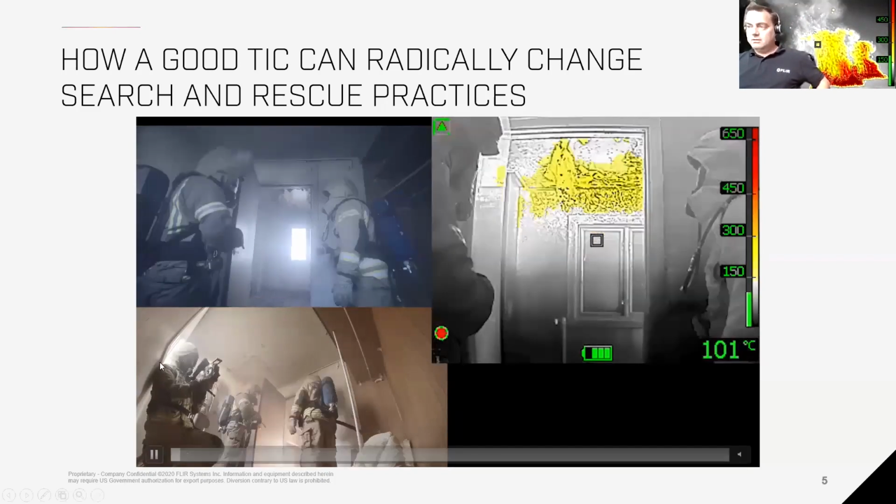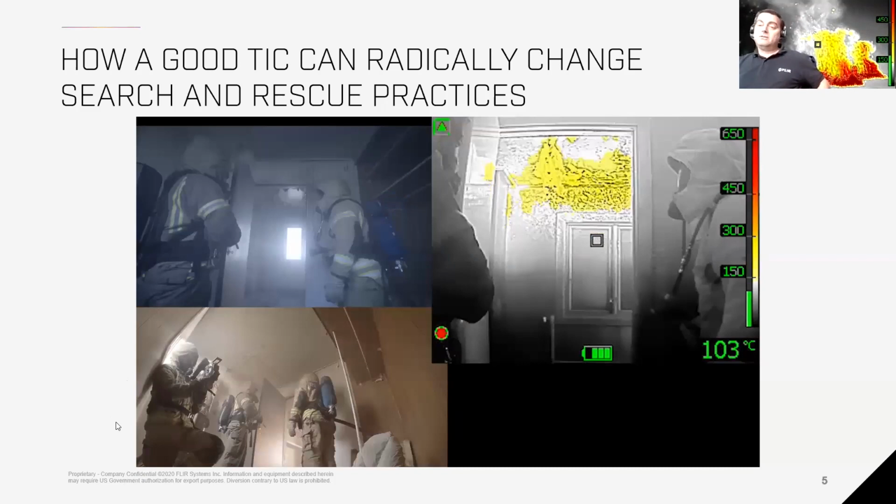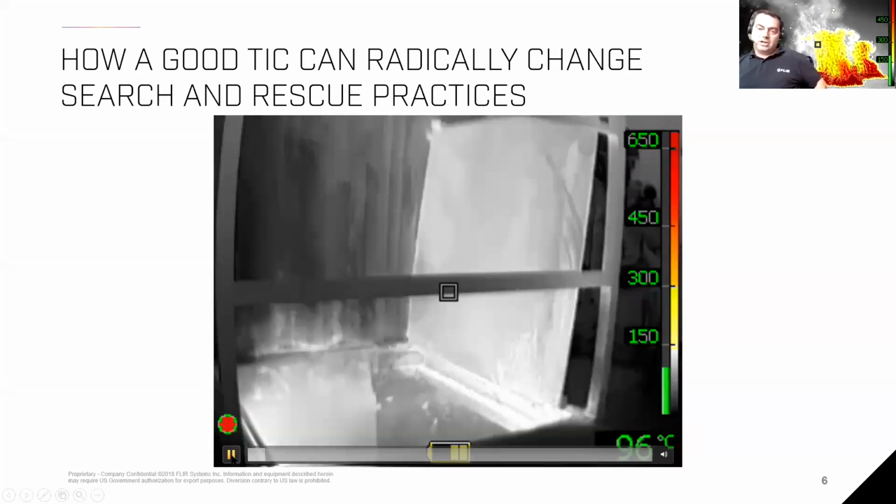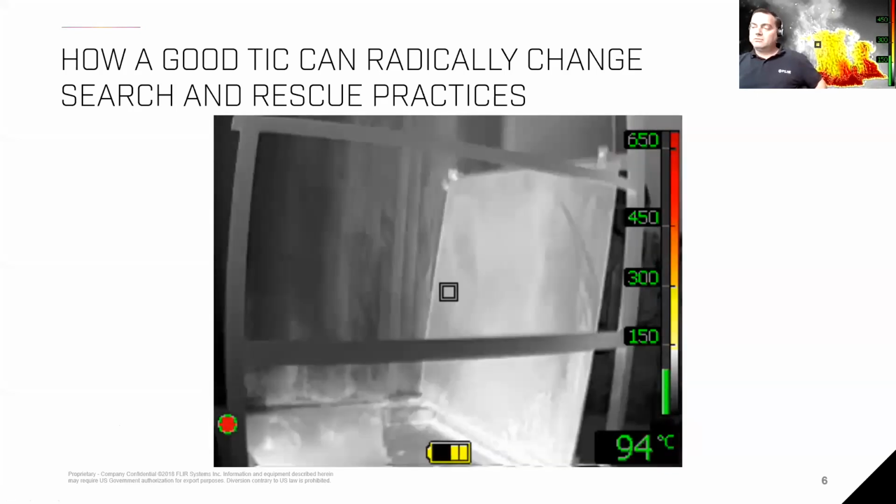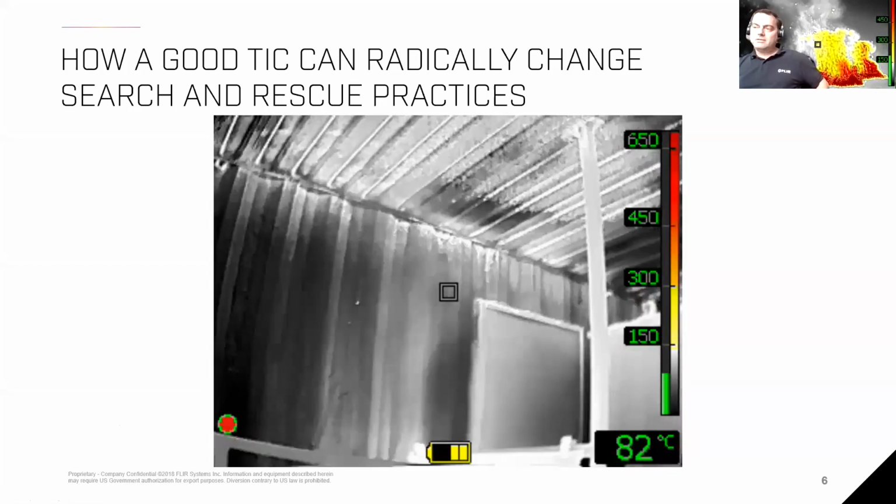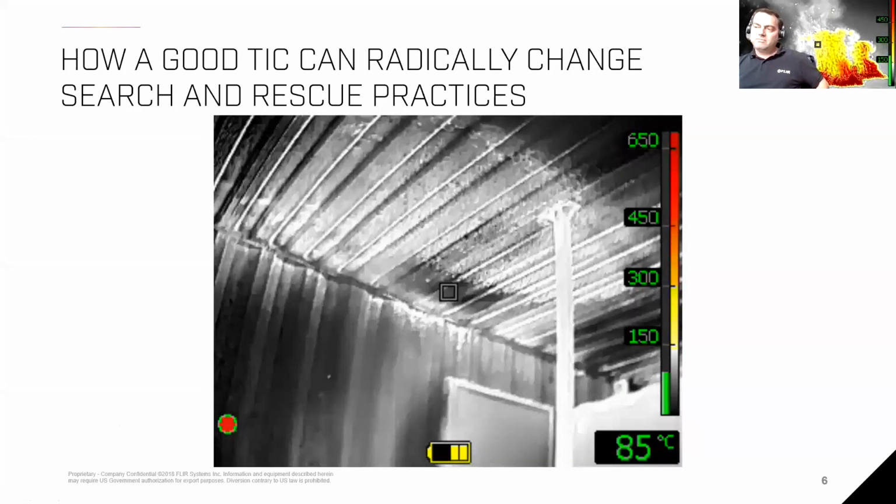And if we look at the next video, it's not necessarily hot air or hot smoke. If you look at that video, we're talking about an average temperature of 80, 90 degrees, so like a sauna temperature, and it's not very hot, but you can see the air movement here as well, right?